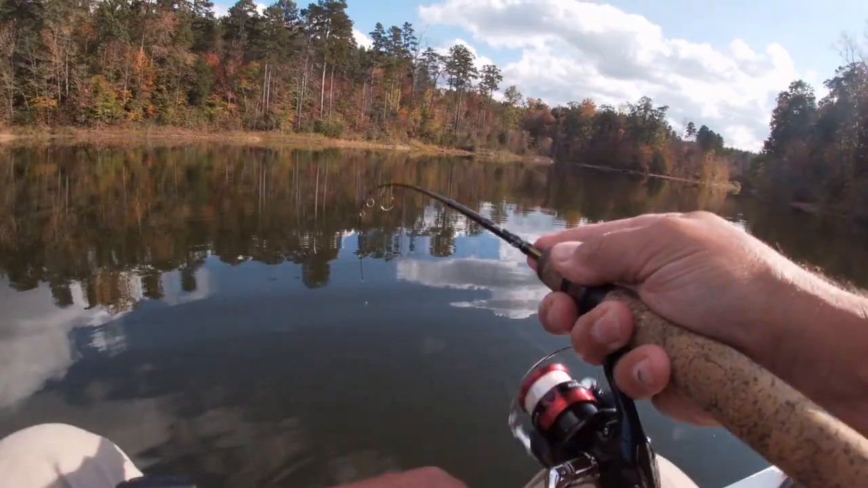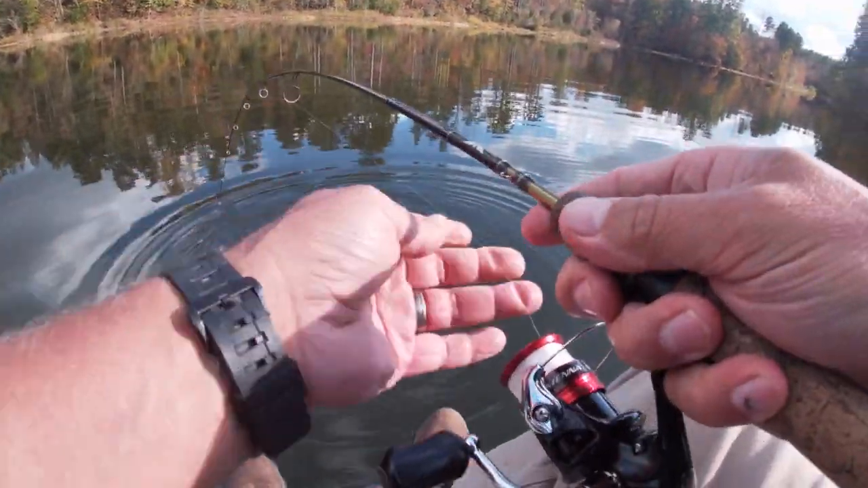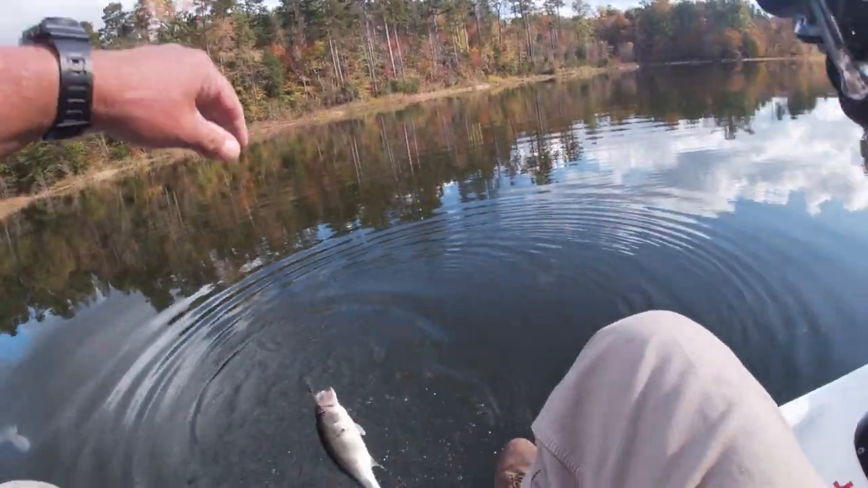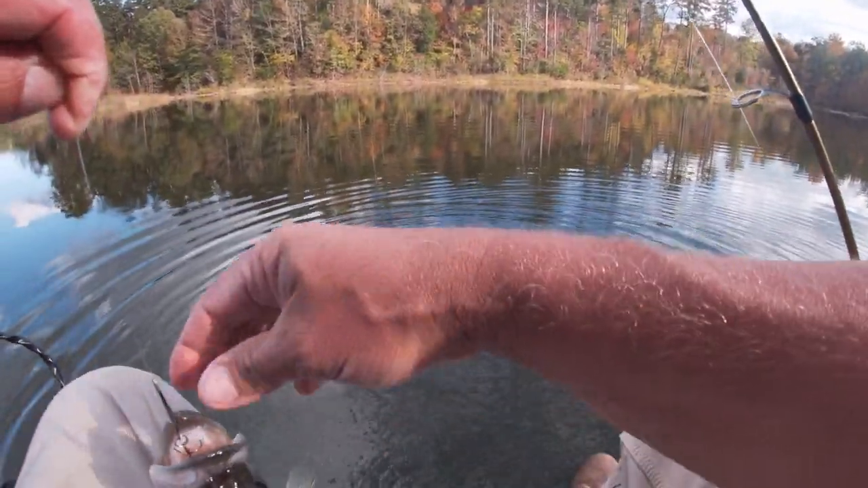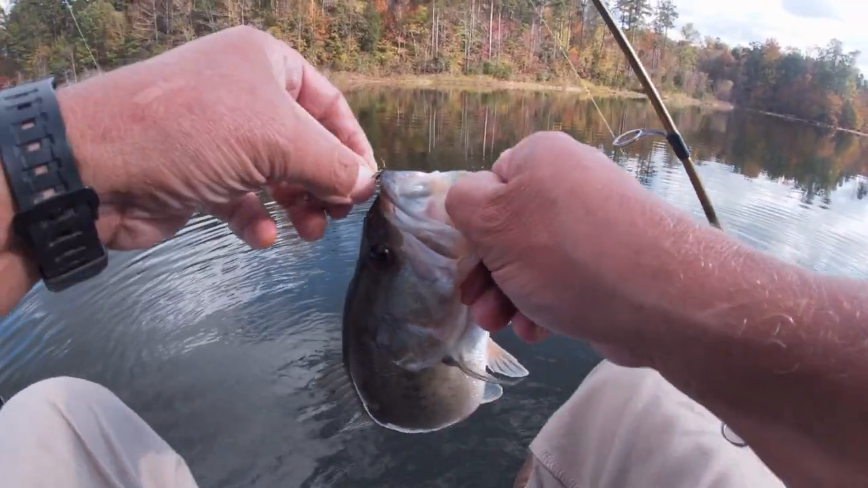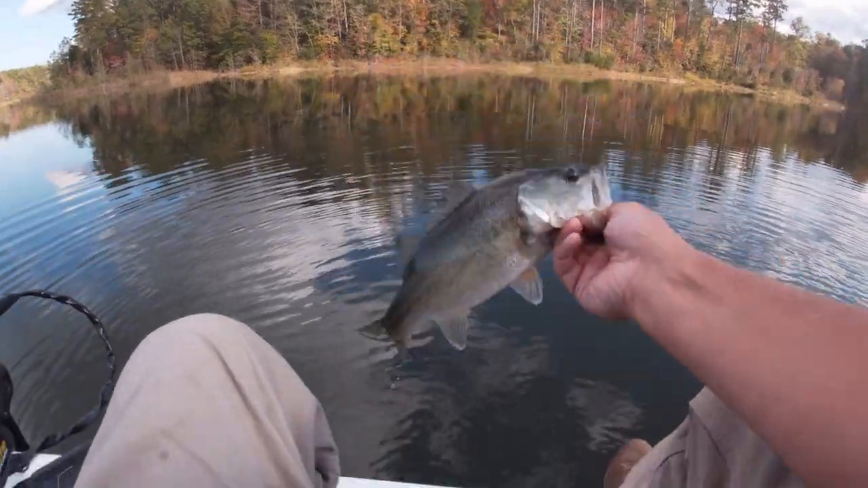Anyway, I got a fish. I don't have my tripod with me. Yeah, it's a little bit better. Over here, Mr. Bass. Well, I don't have my... boom, nice bass.